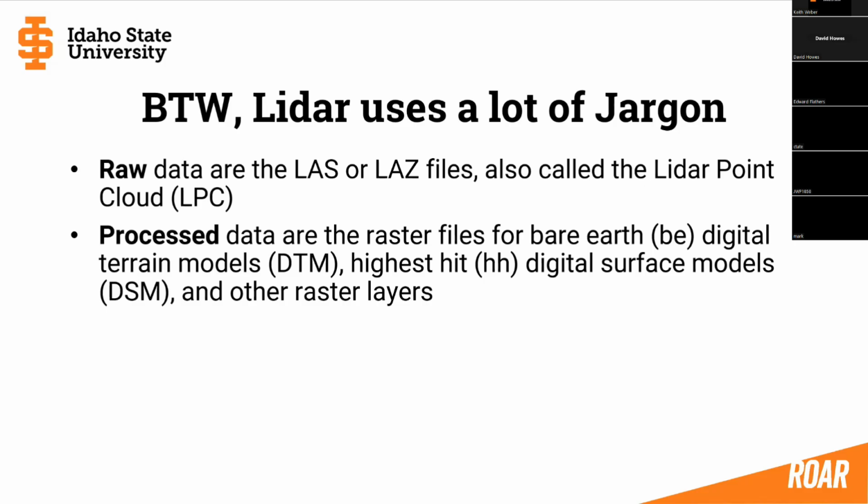Well, raw data are the LAS or LAZ files, also called LiDAR point cloud data, LPC. You'll see those used more or less interchangeably, LPC being the most generic term for raw data. And the specific file formats would be either an LAS or a compressed LAS file known as an LAZ.